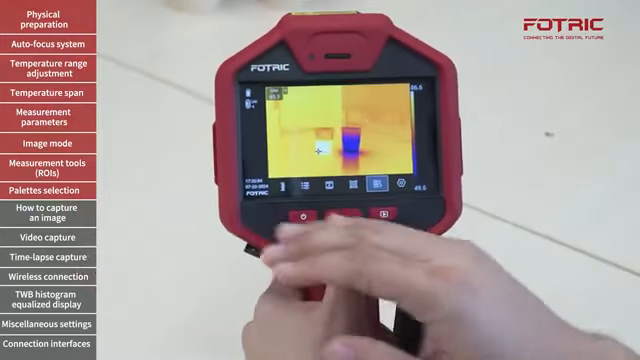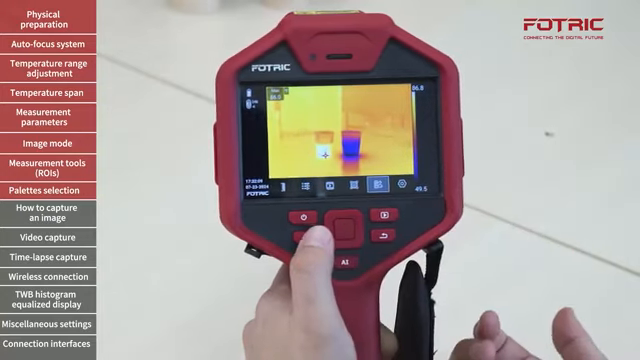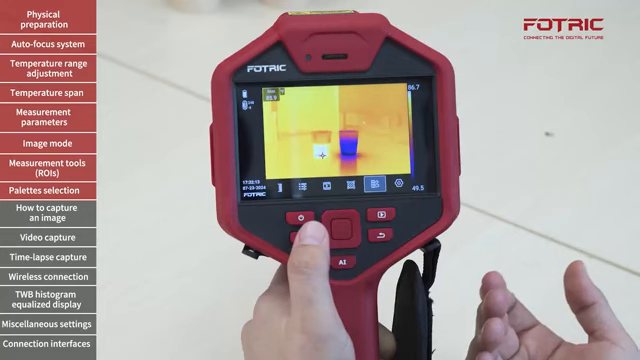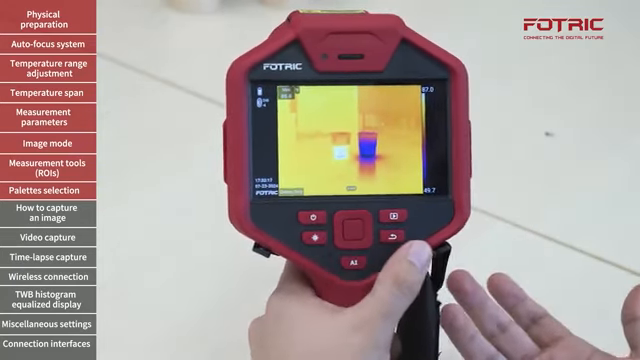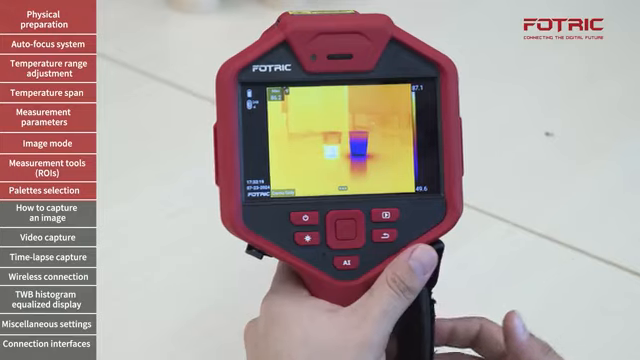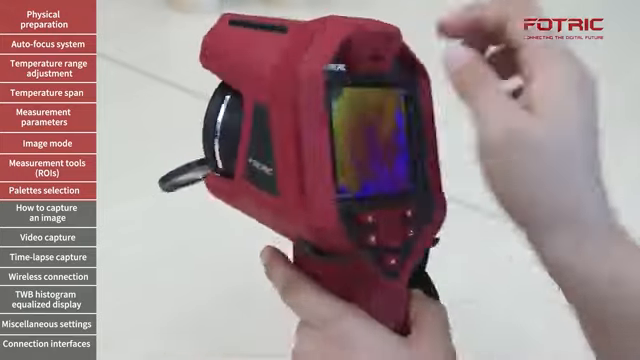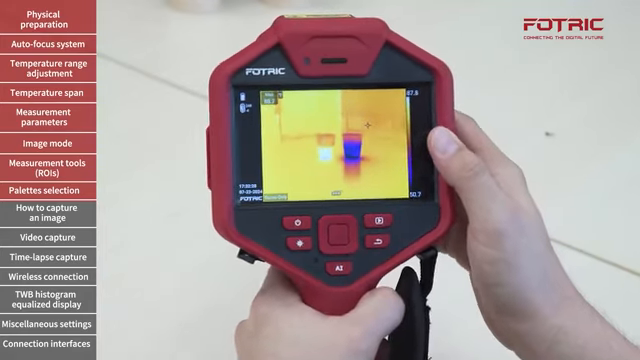So now that we have understood how to use every part of the main interface, I'll show you how to take pictures, how to capture, how to edit, and how to add additional comments on those pictures. So first of all, remember the most important thing when you're taking a picture is to ensure that you have a good focus, whether you use the manual focusing ring or you use the autofocus. I focus on my objects.